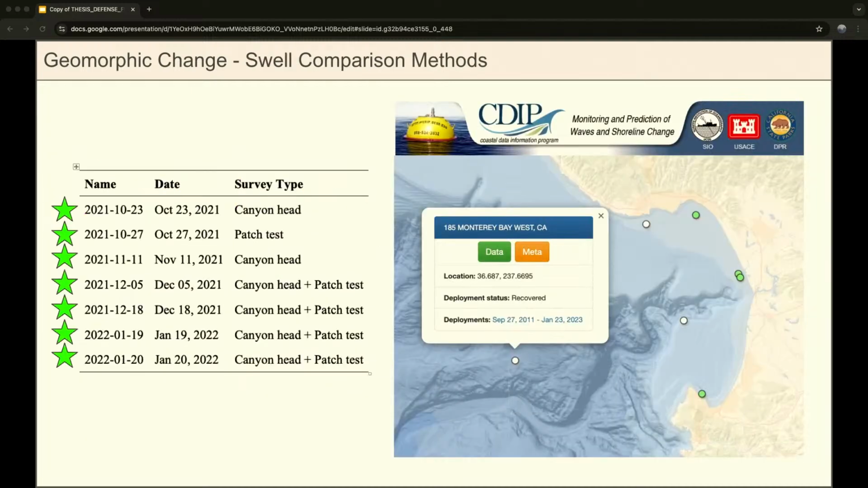Okay, and lastly, I just want to do a preliminary comparison of the swell events that came through with the changes I observed in the canyon head. I took every single one of my surveys for this, but I'll just show the results that are the most interesting and important to that Bailey hypothesis about sediment deposition being more important than any single high-energy swell event to trigger these turbidity currents.